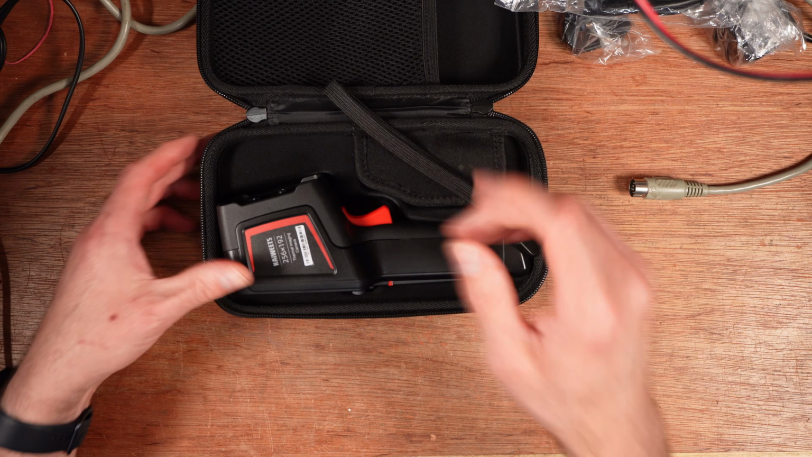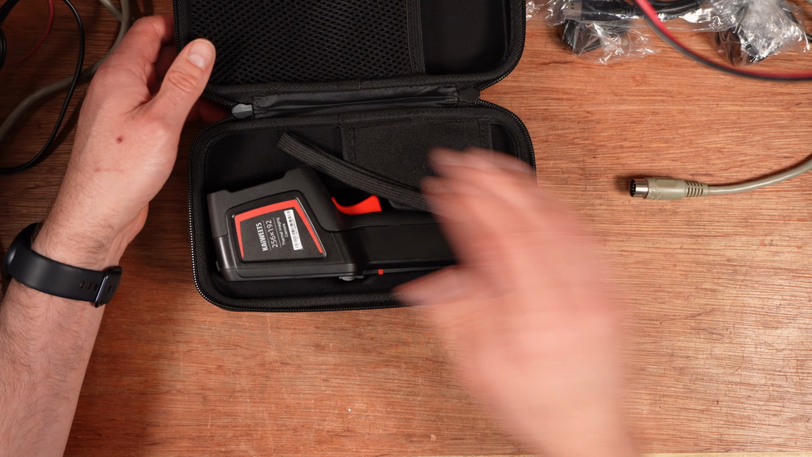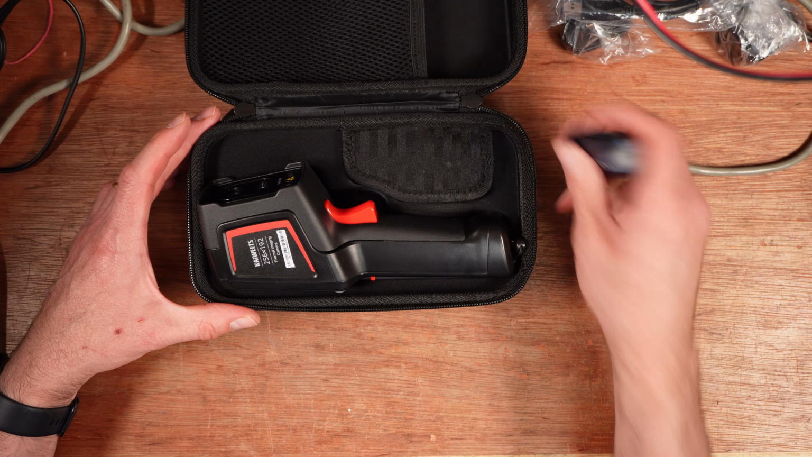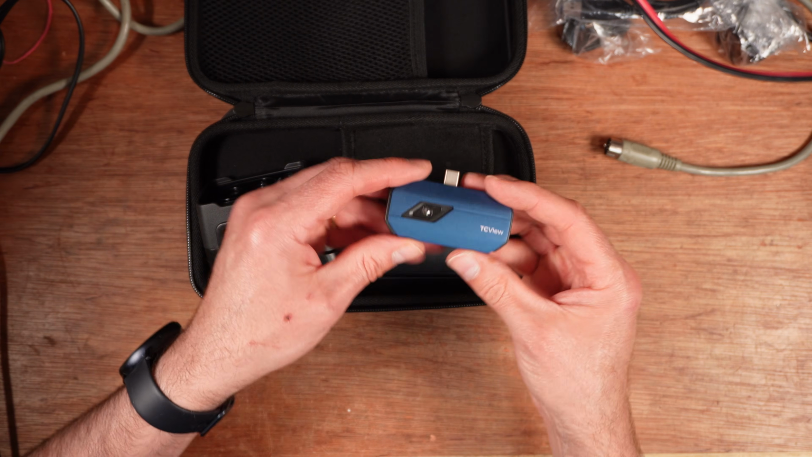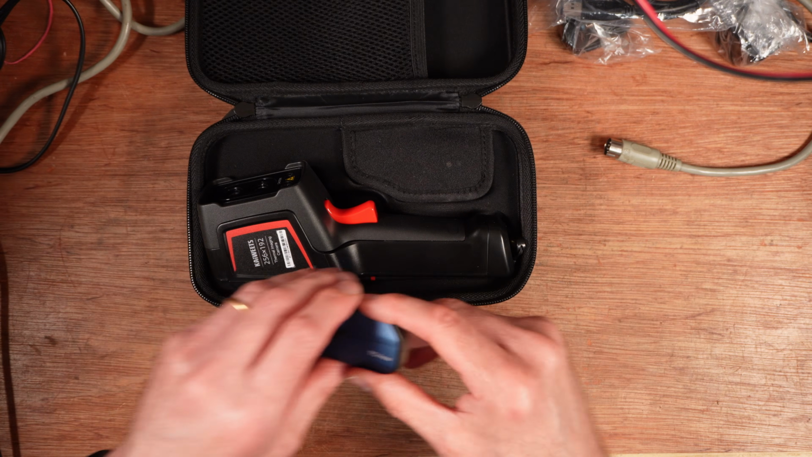The thermal camera is not going to go anywhere once it's inside there. Quite like that. Normally with the Topdon one, which is very robust by the way, I just have this hanging off its USB cable. I don't put it in a case because I like tools in my workshop to be to hand.